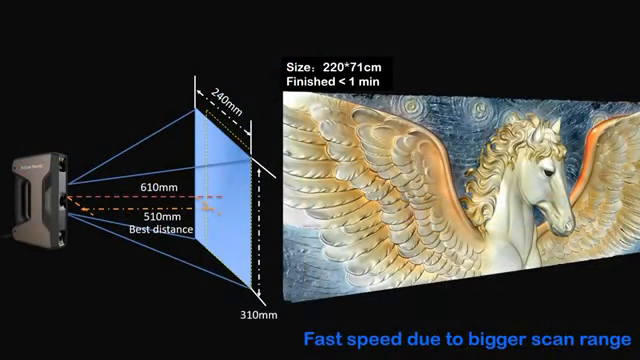So here is an example about the distance at which one had to operate the scanner, and now the scanning range is bigger, so it allows us to scan an object like this one, of almost more than 2 meters, in less than 1 minute.